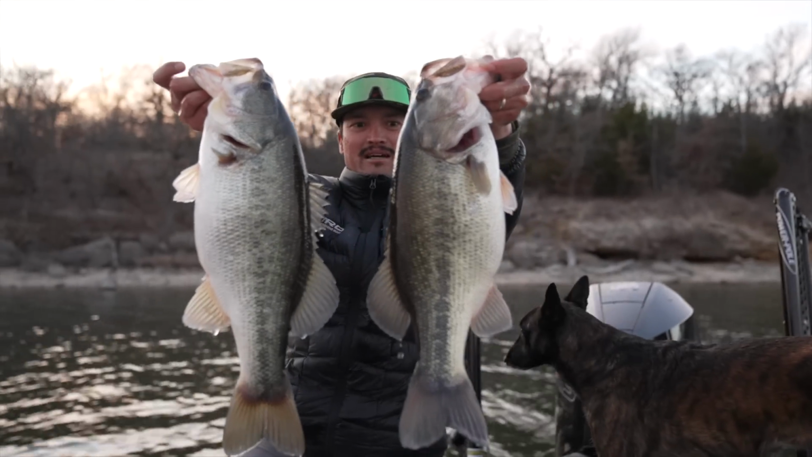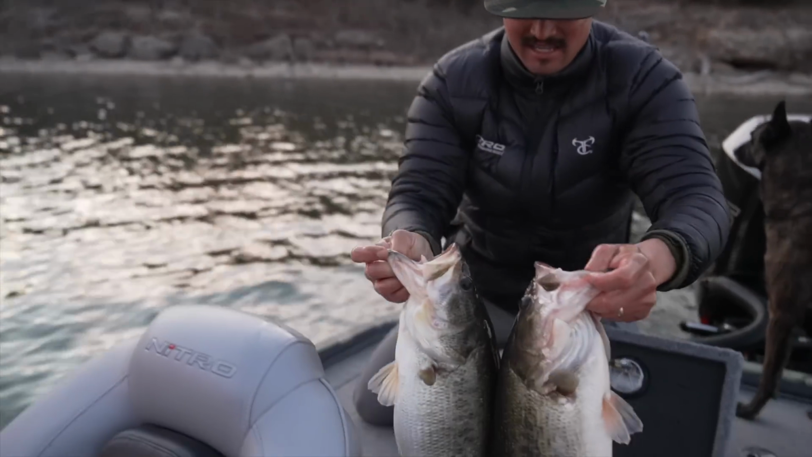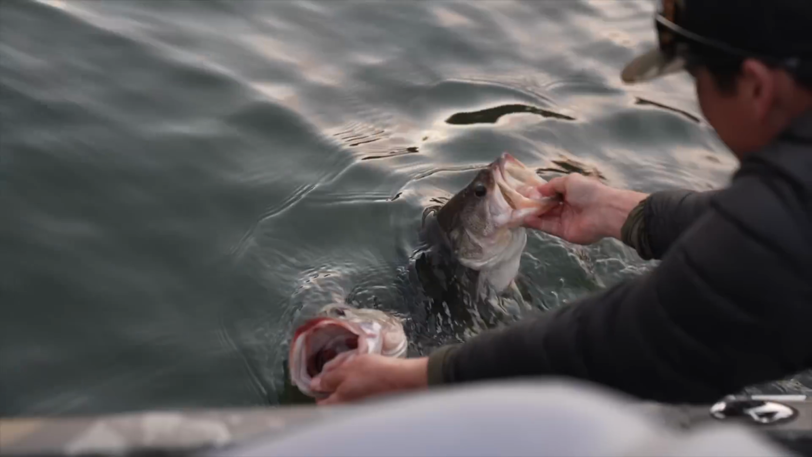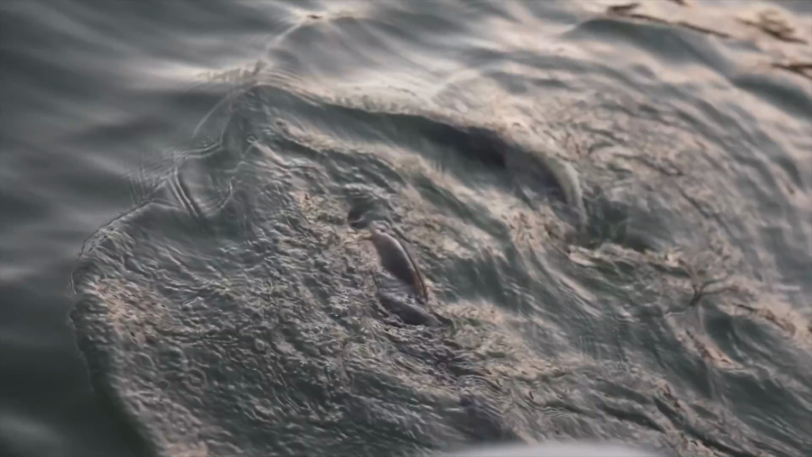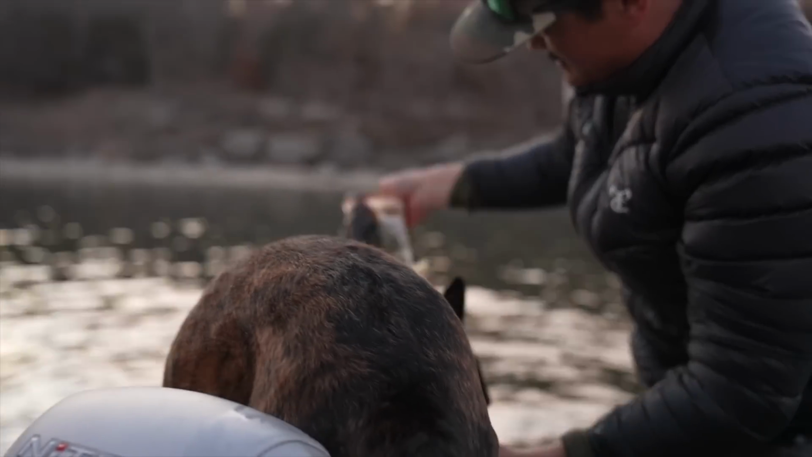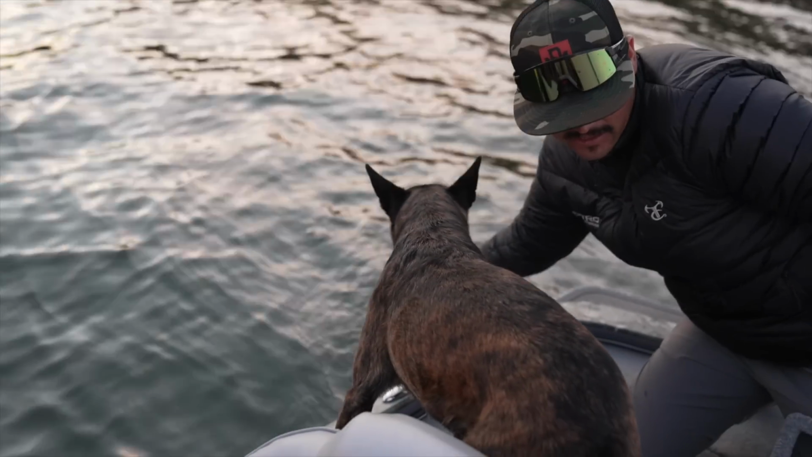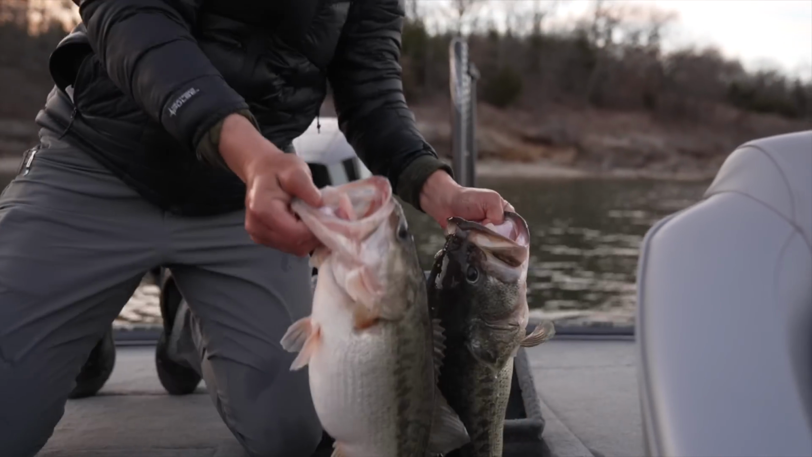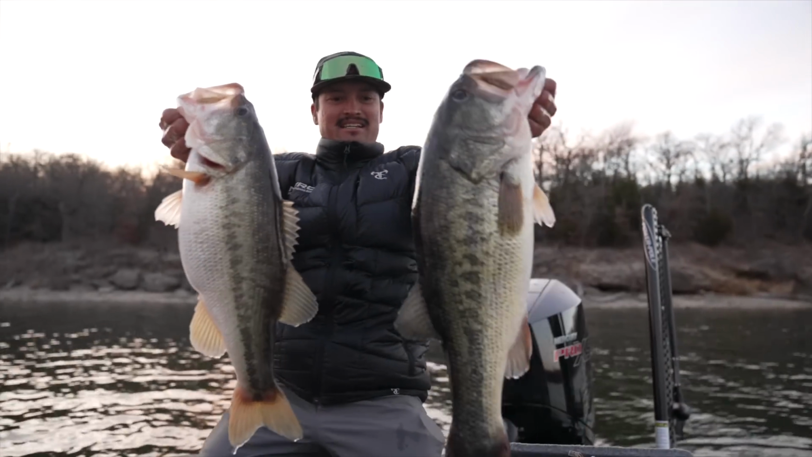I mean, they're all absolute chunks. I mean, those are all 4.5 at least. Beautiful fish. Gaines, what do you think? That's a small one right there. 4-pounder at least. As I let these 2 big ones go here, a couple nice ones.